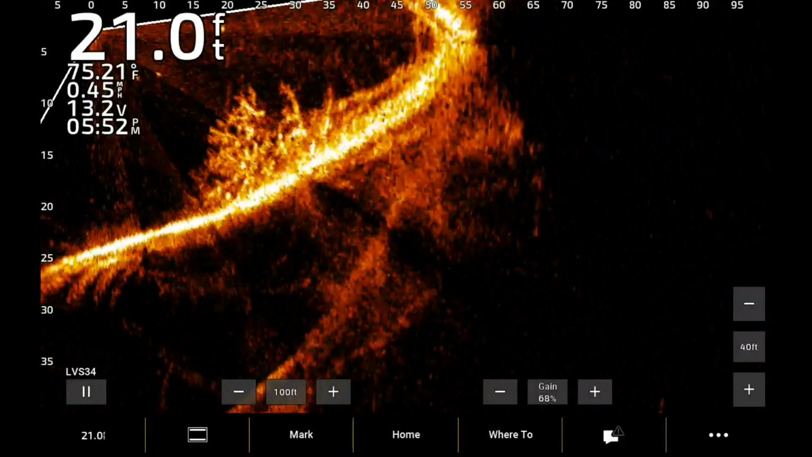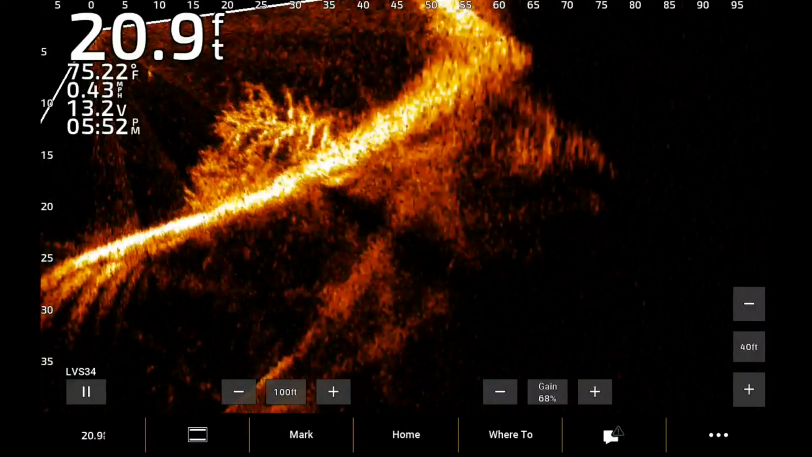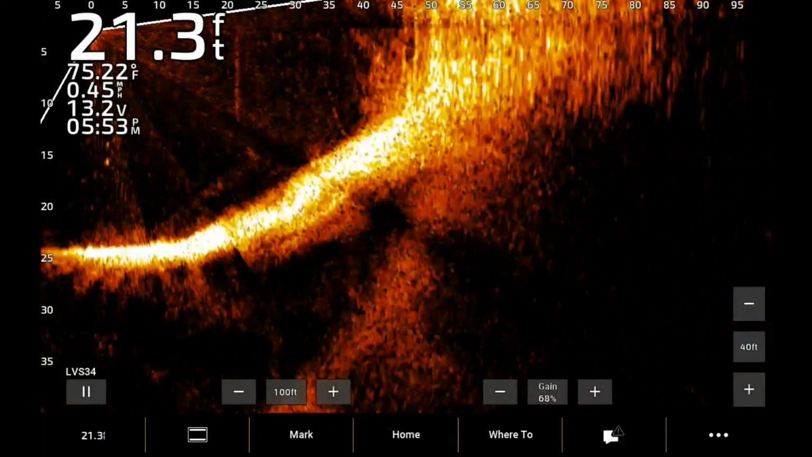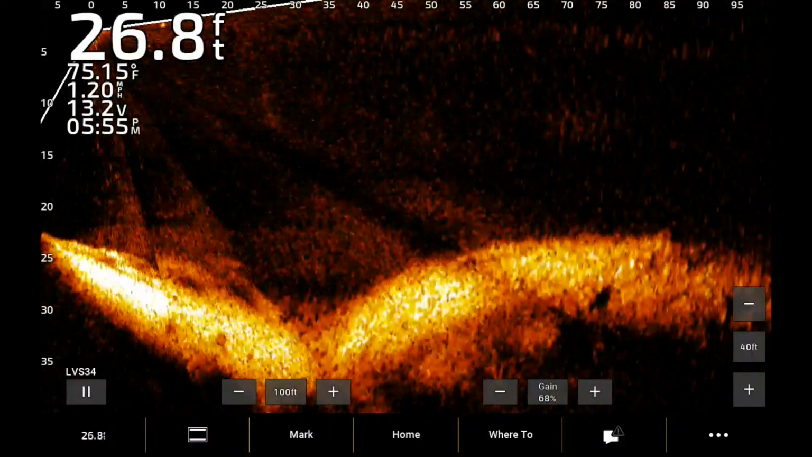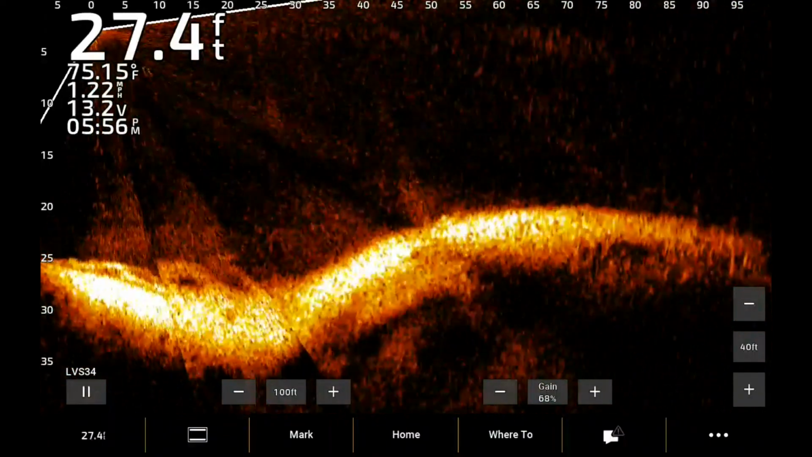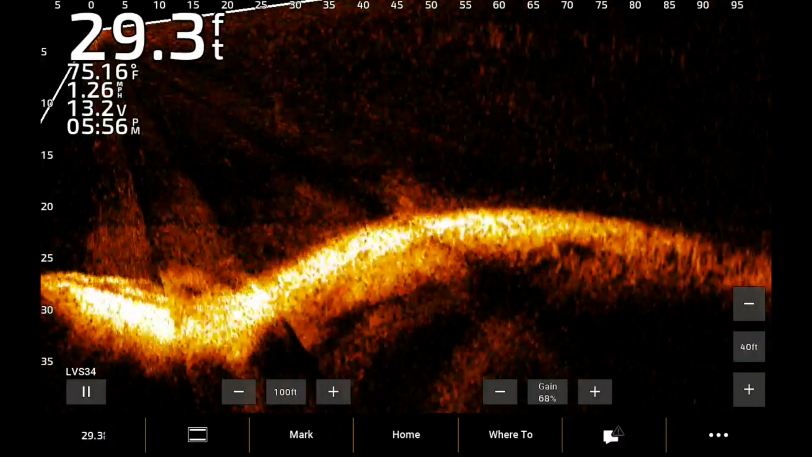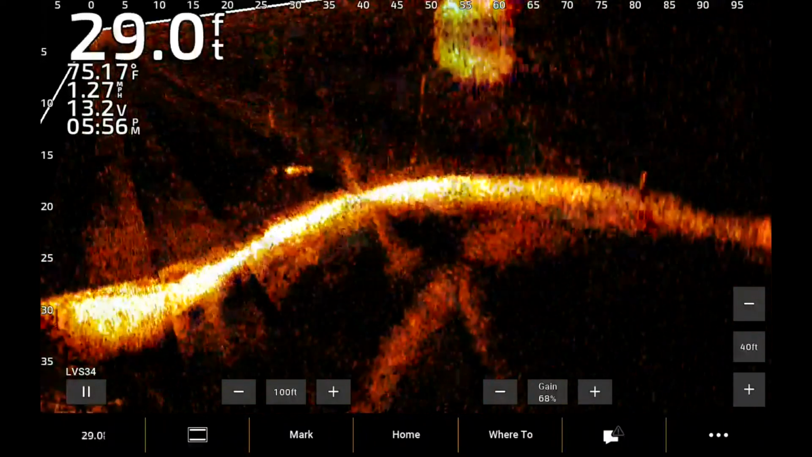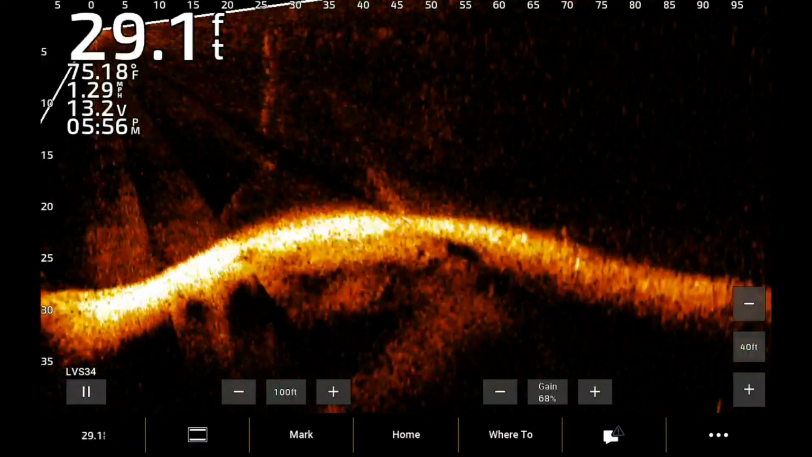There's my lure right there. I threw a square bill above the top of it. So you just got to remember, you're looking at it from the side. You're looking at a side view of what you're actually doing. It's weird because when you see it, you see it. And it took me a little bit to really understand what I was seeing. When I put it on my laptop and really blew it up big and looked at it, I could tell there's your ball of shad right there.